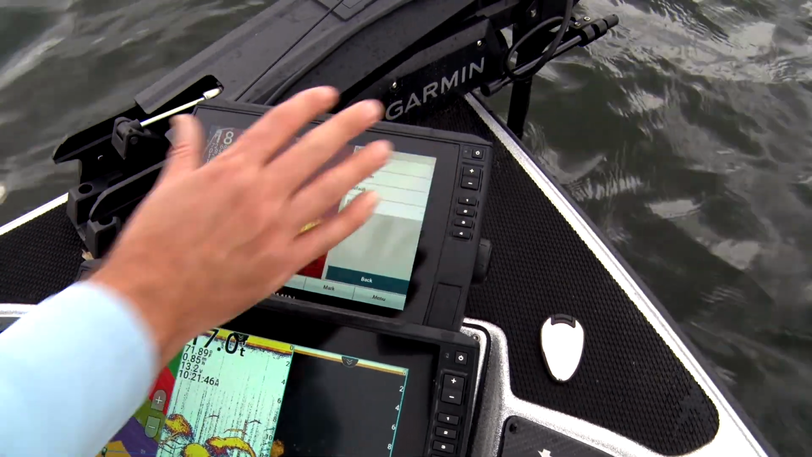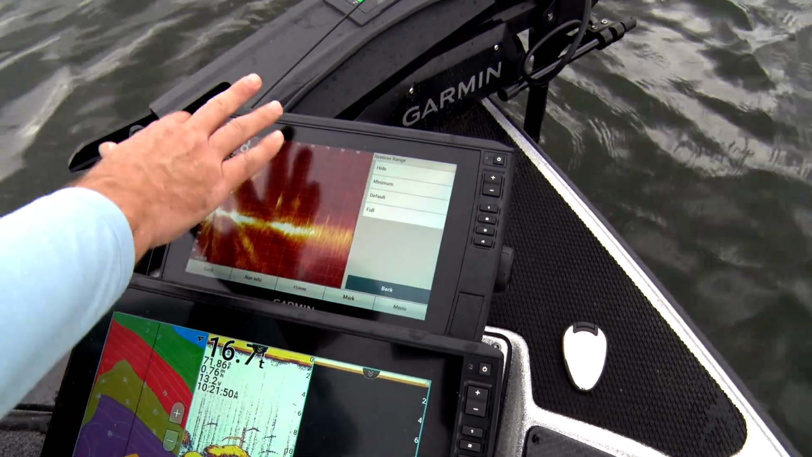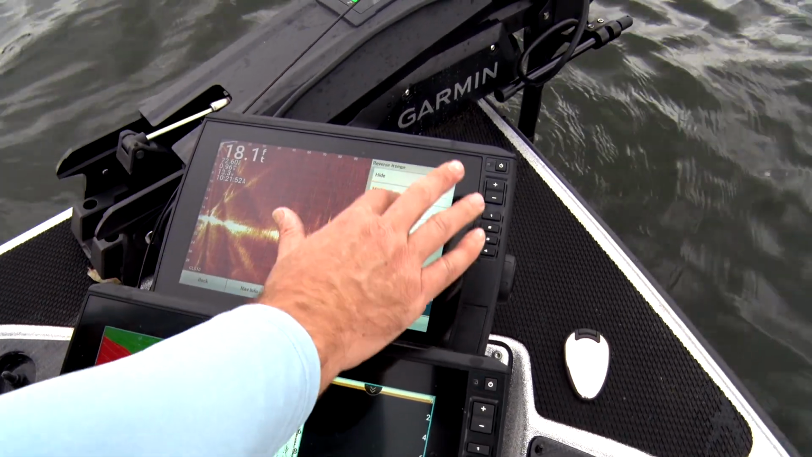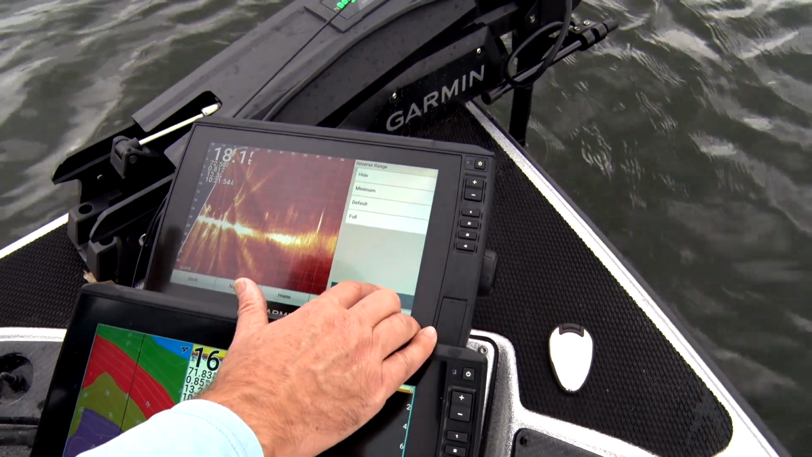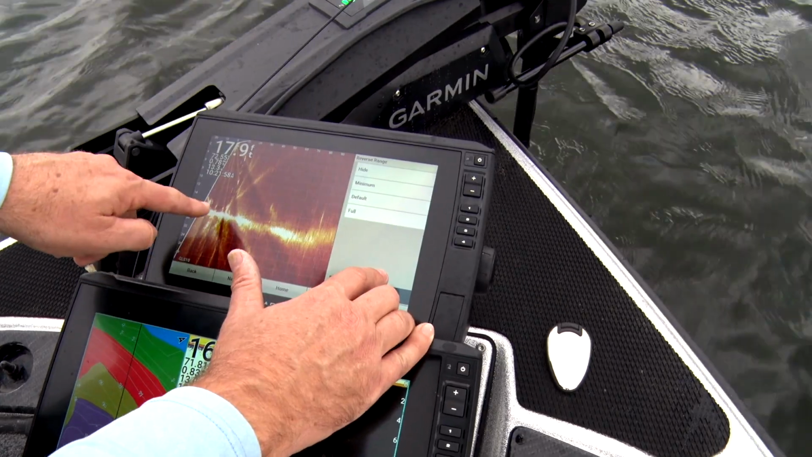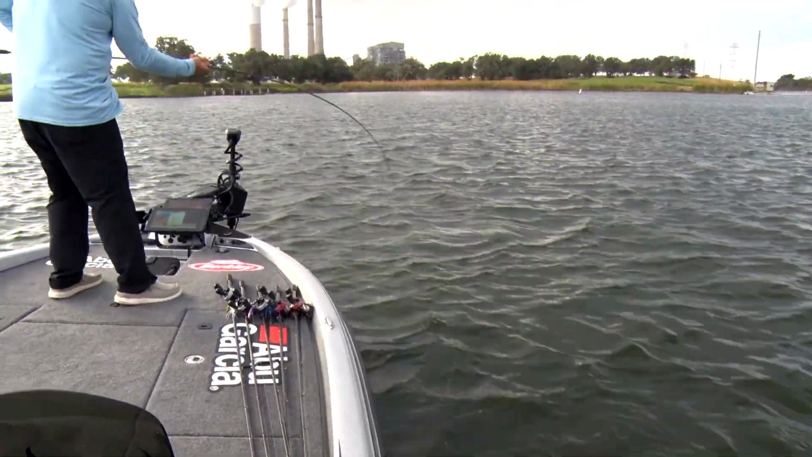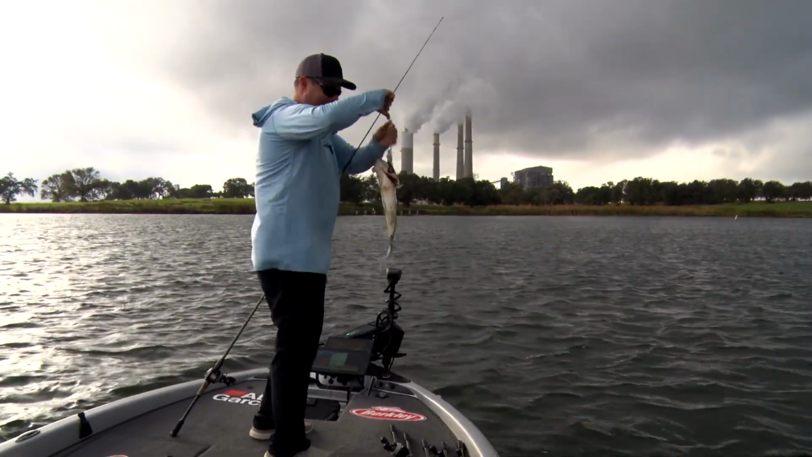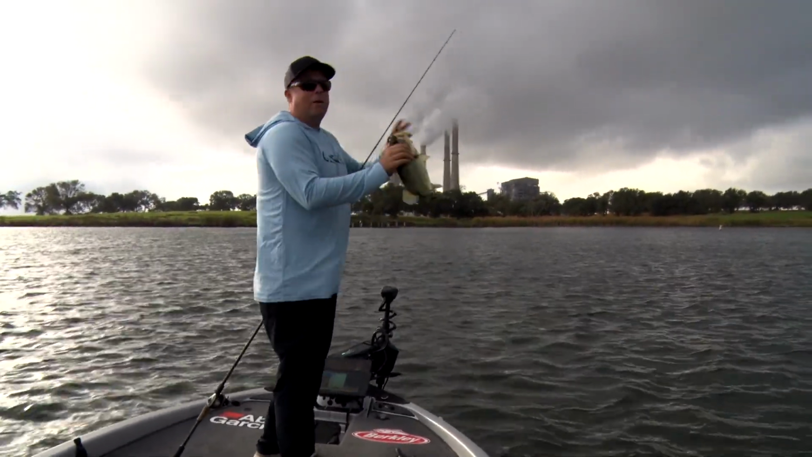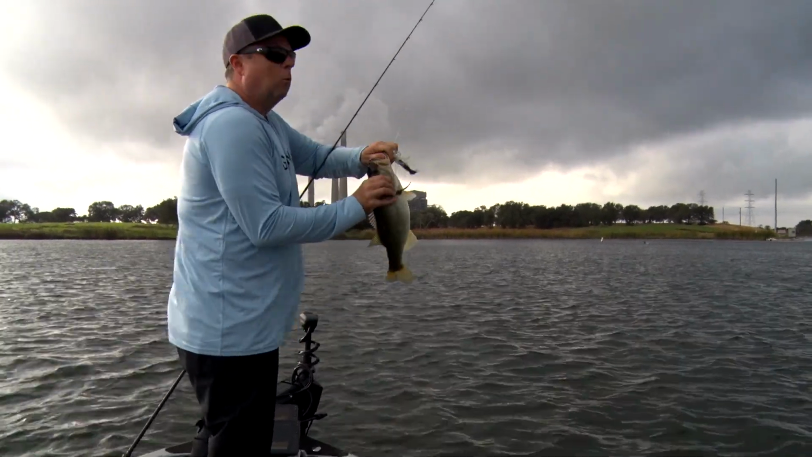When I'm trying to look forward and I'm trying to spot fish in front of me, I'll do hide. I don't see any of that underneath the boat because I'm just looking in front of it. But if I want the full detail, if I'm going to drop shot or vertically jig those fish, my boat's right here, I see fish actually underneath the boat. Deep water fish, tell you what, this is way easier than it used to be.